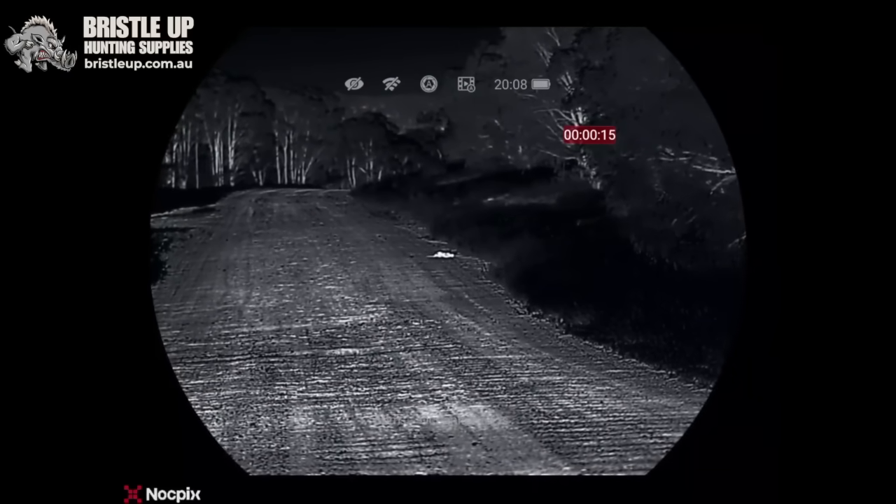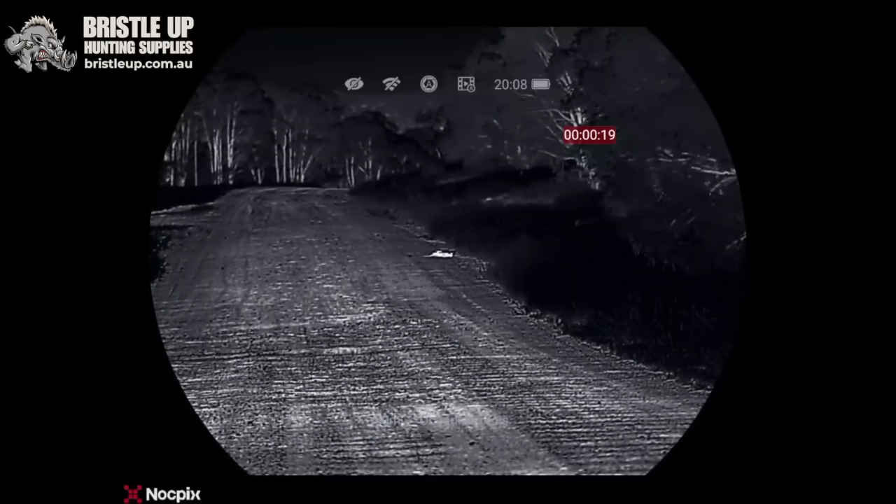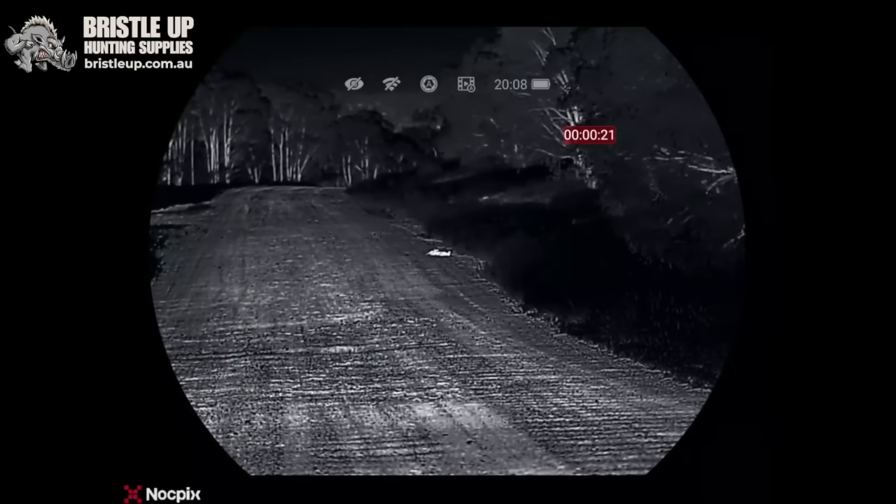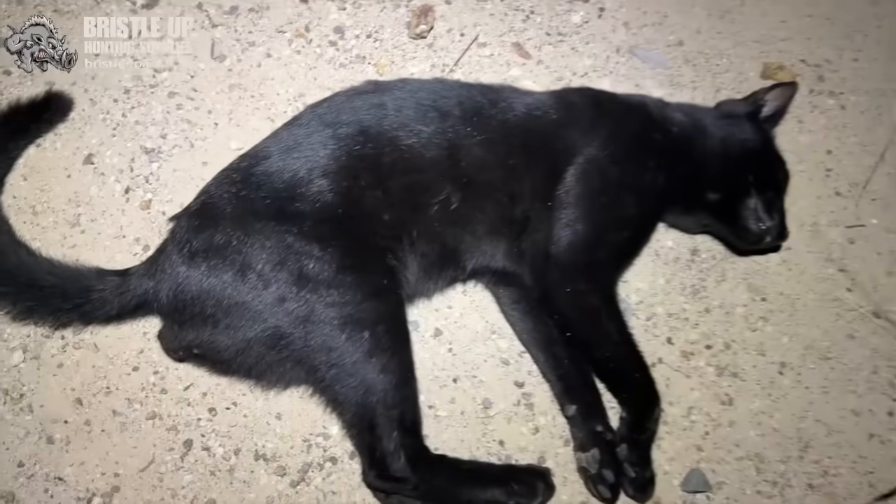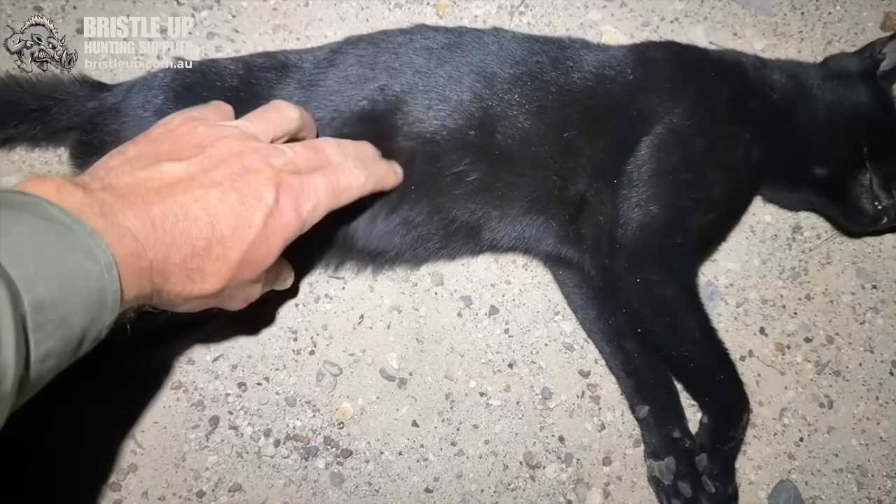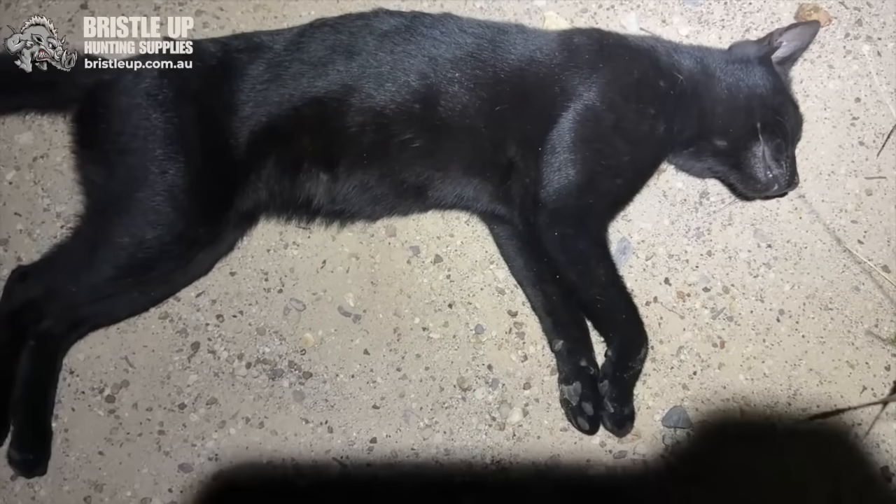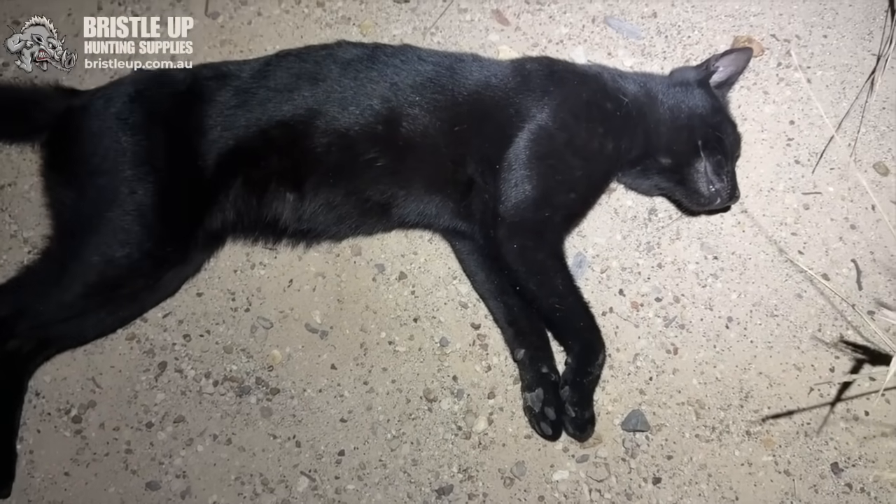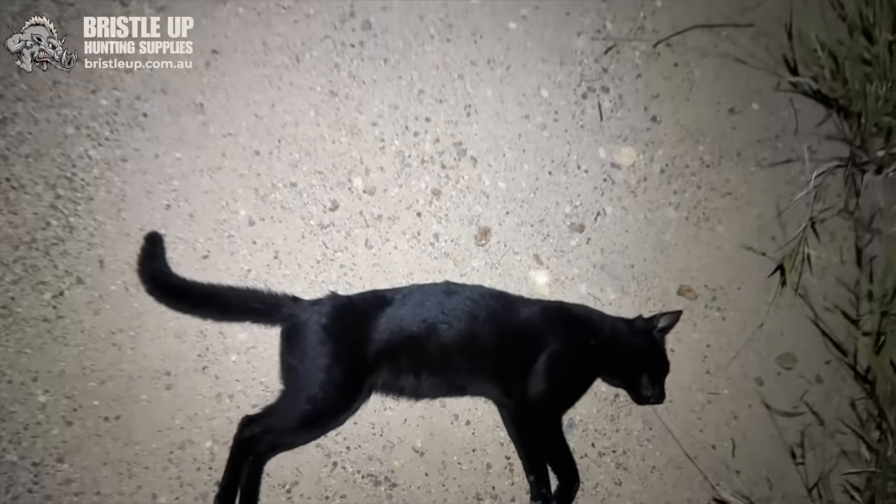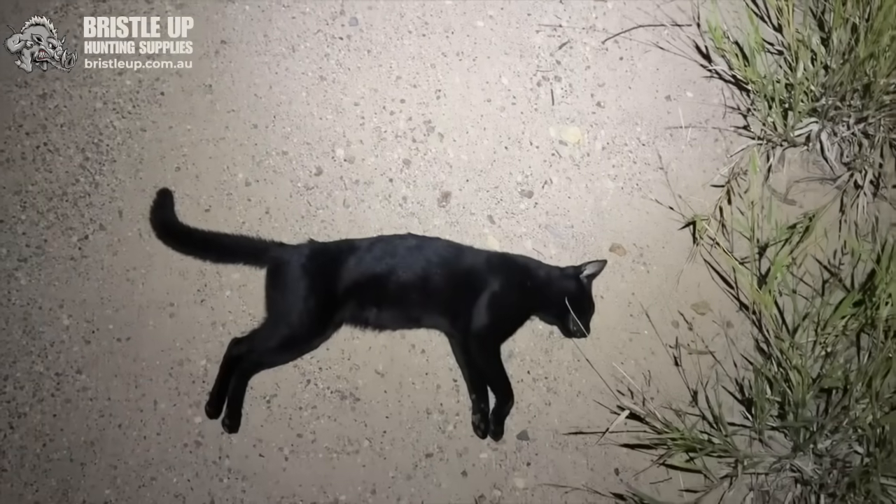There we go, what a good way to start off with a semi-auto. Righto, here's the first cat for the night. The first cat I've shot for a fair while. A big tomcat, a big black fella. We hadn't even gone 300 metres from the house, and here he is.